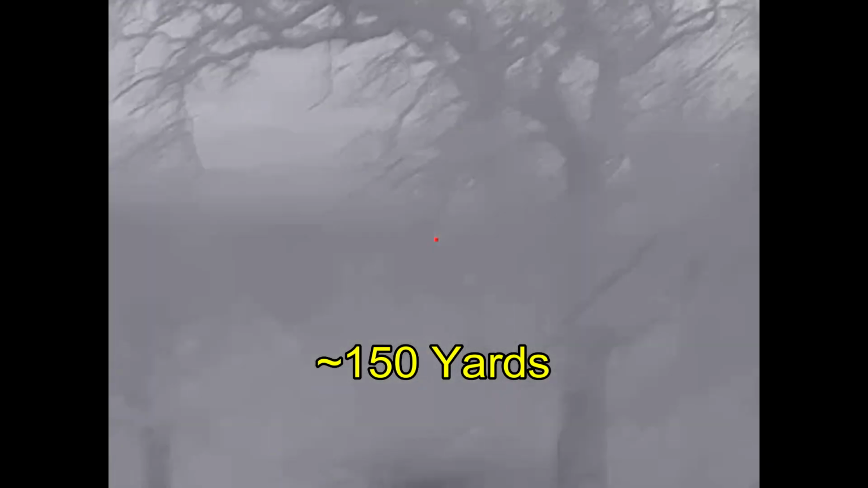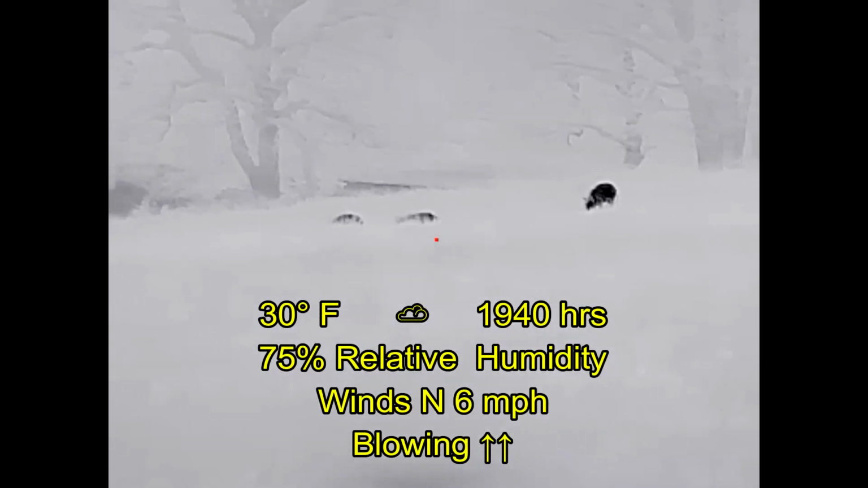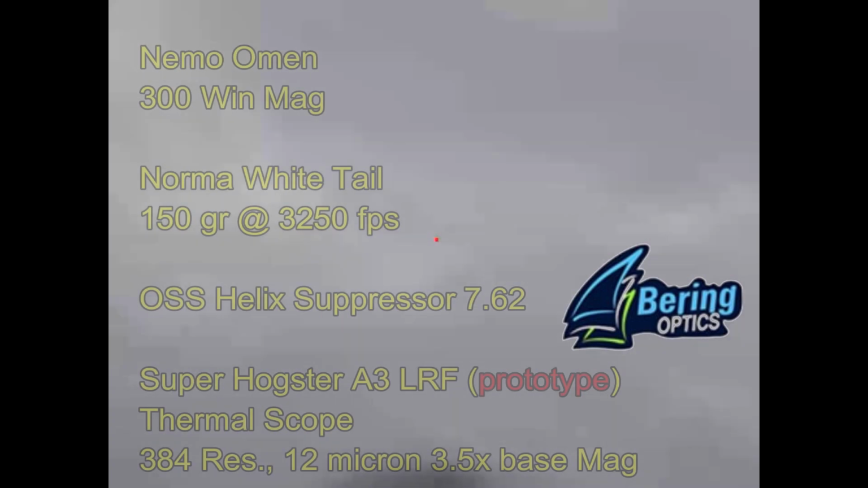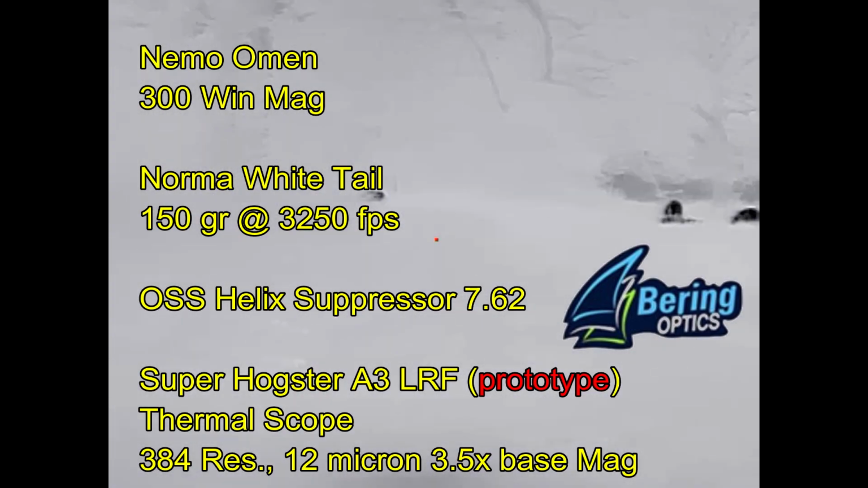And as we moved up, this is the view from Ben's rifle. I did not get this section of the hunt recorded because I forgot to hit the record button. Now the wind is blowing towards the hogs, which is not working in our favor. Ben would like us to be about 100 yards from the hogs, and we're just not going to make it. He's going to be shooting a Nemo Omen 300 Win Mag with normal whitetail ammunition, and he's got a Super Hogster A3 laser rangefinder prototype thermal weapon sight that he's going to be sighting the hogs with on this evening.